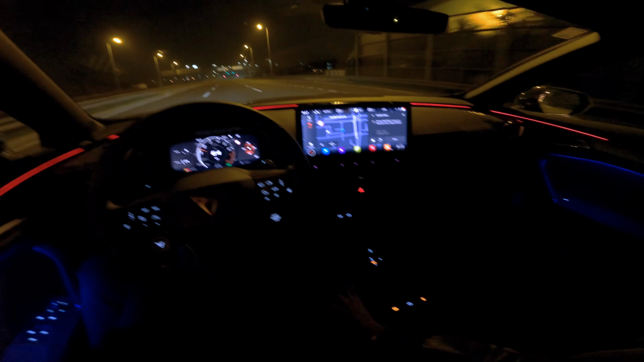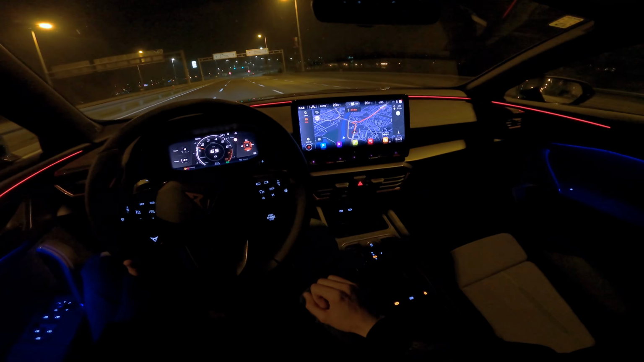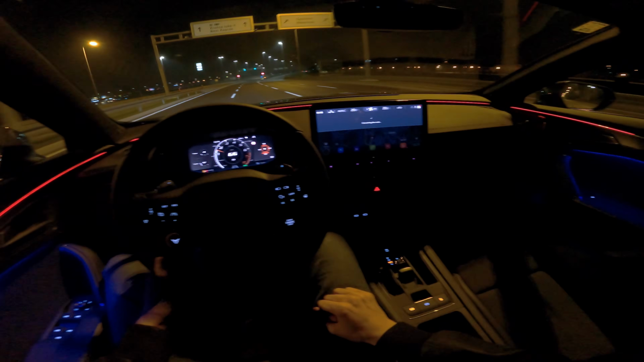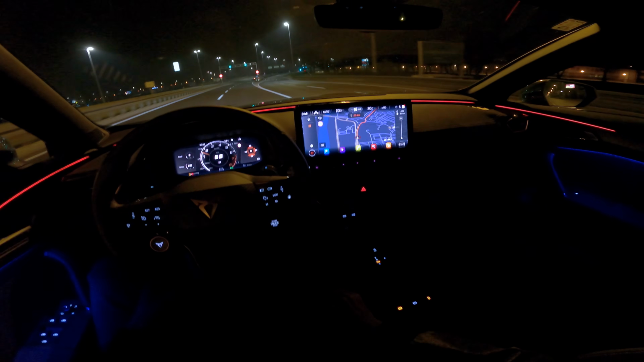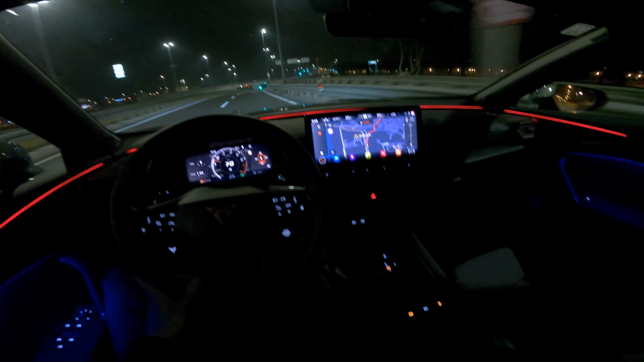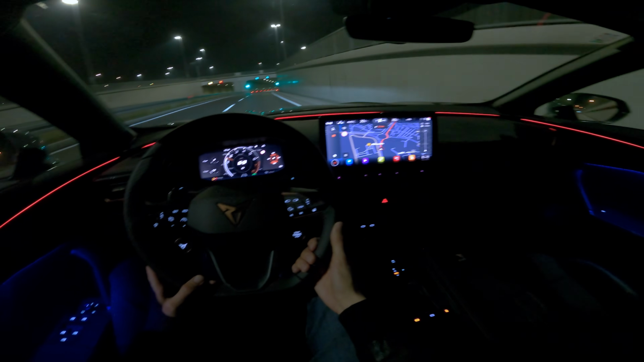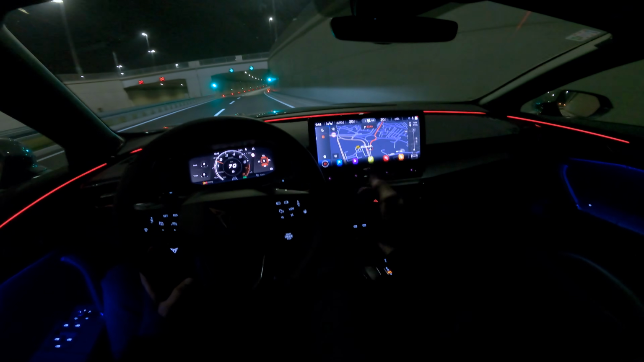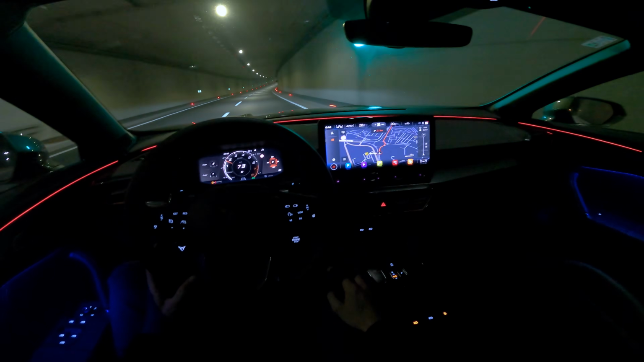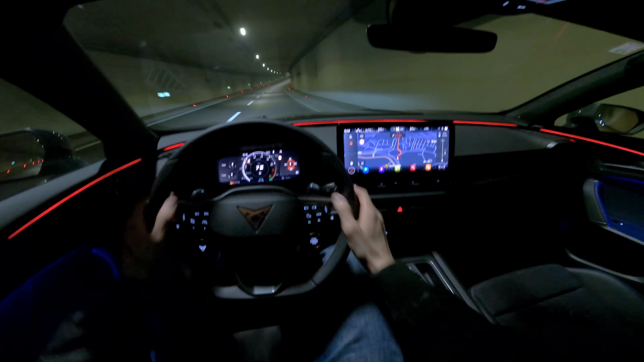So you don't have to type an exact address, but let's see the route guidance, and I can see that the map isn't updated because there's a tunnel here going under the roundabout. But you have points of interest, so it's cool to see those icons.